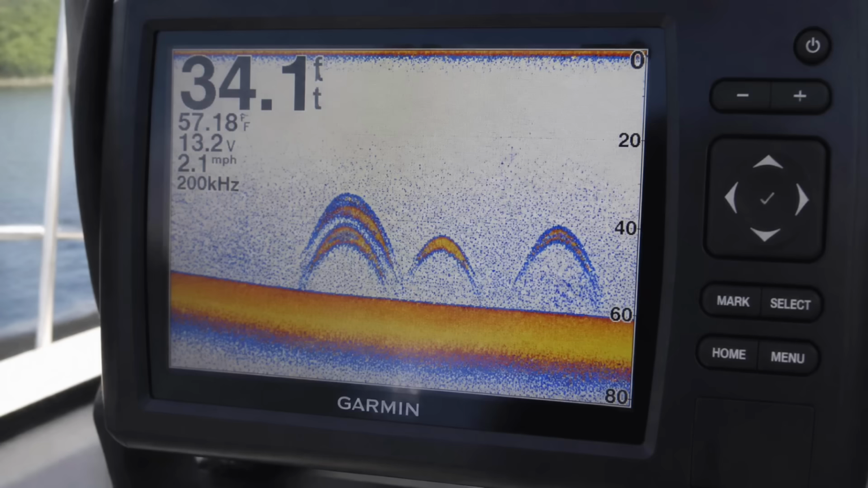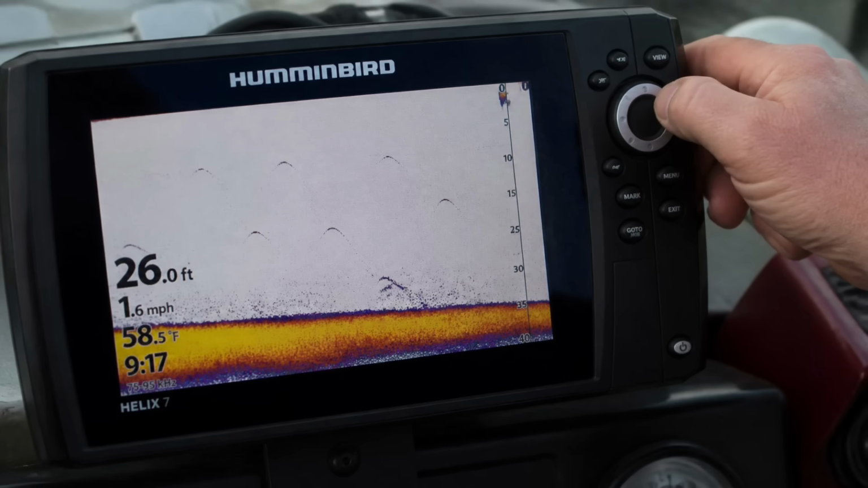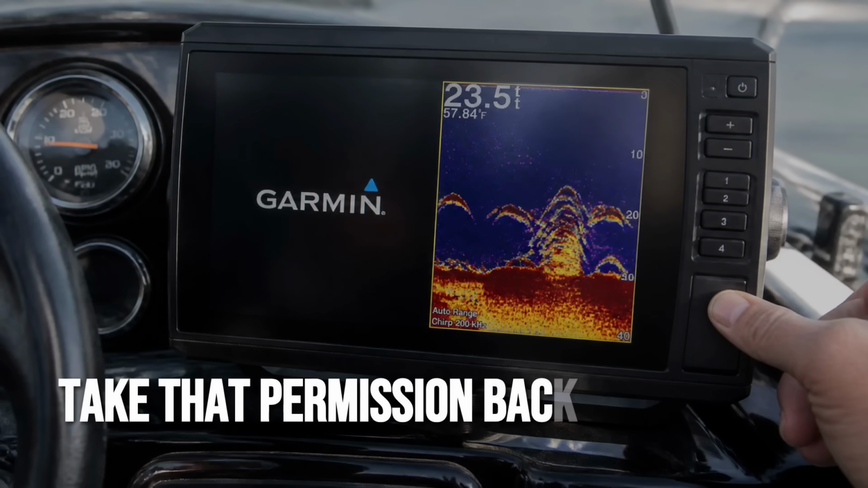The marks were on that screen the entire time. You just handed the machine permission to draw over them, smooth them out, and filter them away, all in the name of a clean, simple showroom picture.